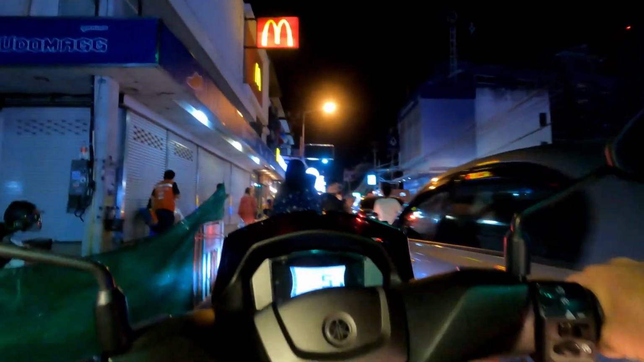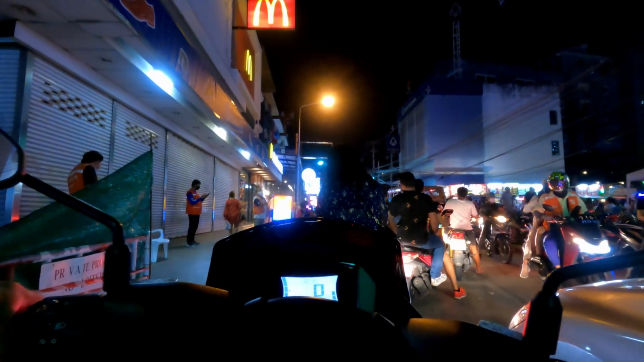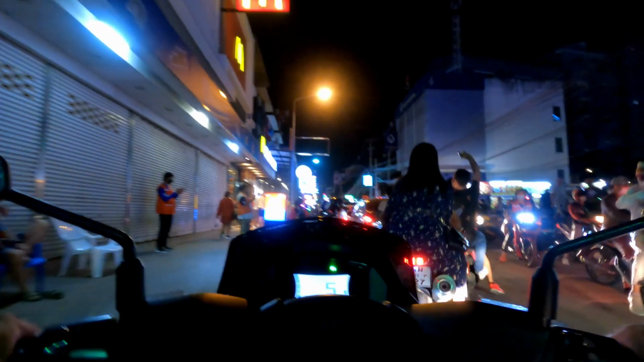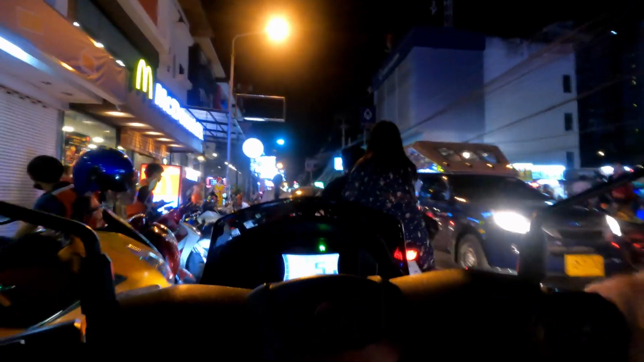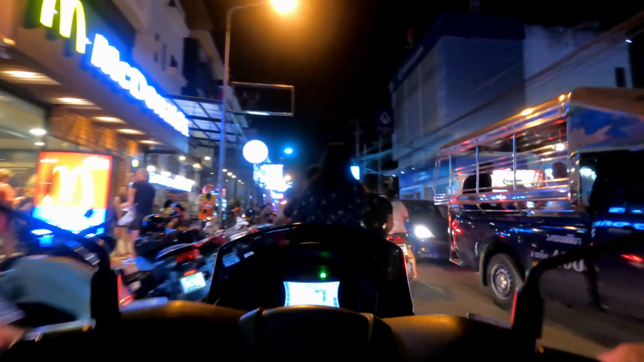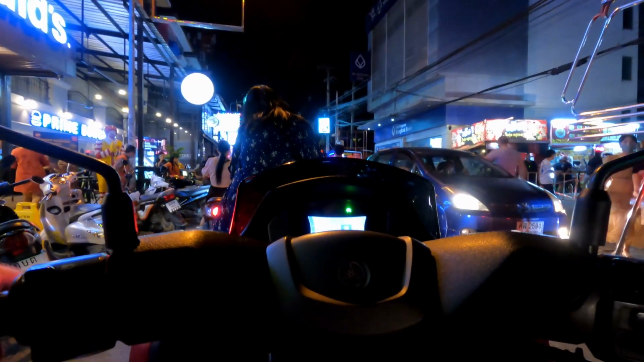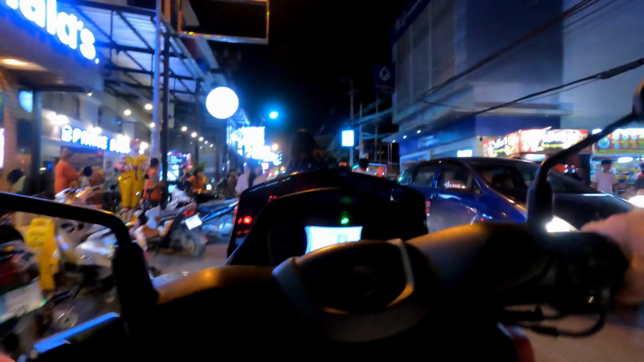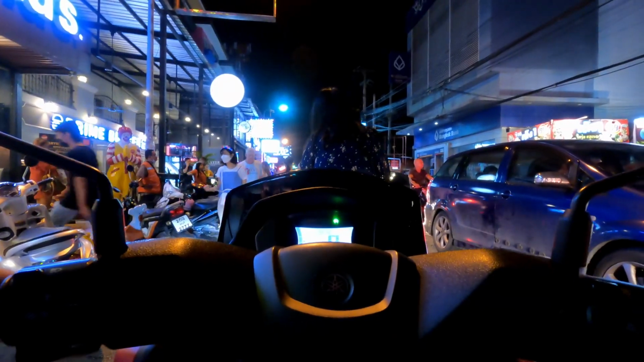This guy's got a handicap sticker on this ATV four-wheeler. Little close there to that pickup. Street vendors pushed out into the road a little bit. Road construction blocking things off. Hey, McDonald's. Right near McDonald's, I believe those lights are... Oh, I don't know what that is. I was thinking it was Tree Town, but I don't think that's Tree Town.